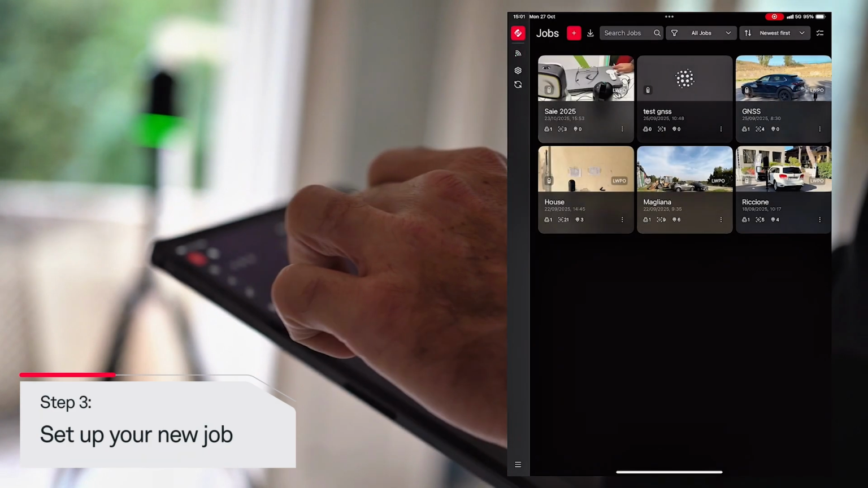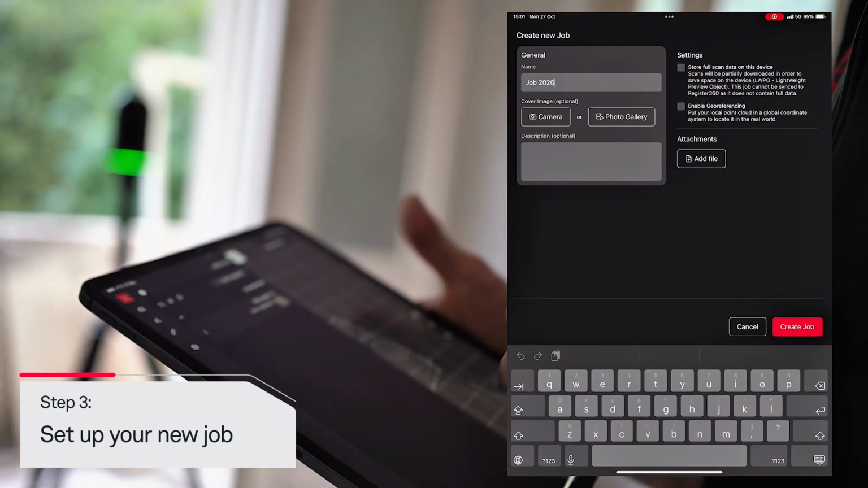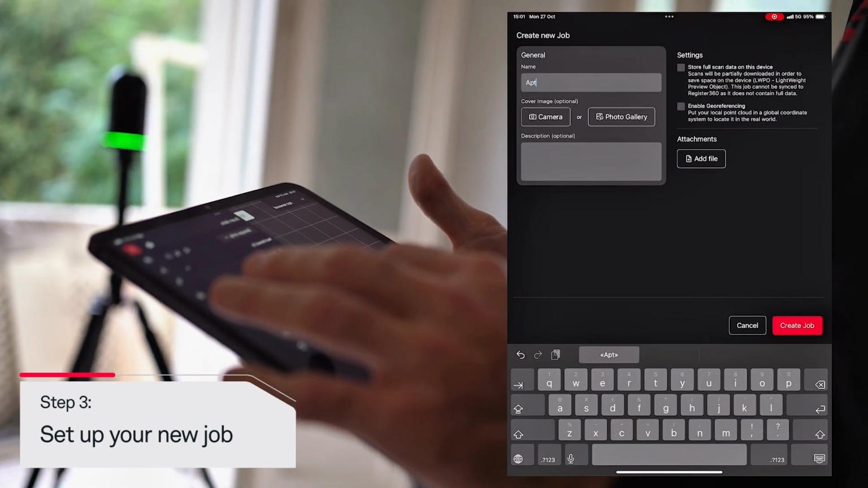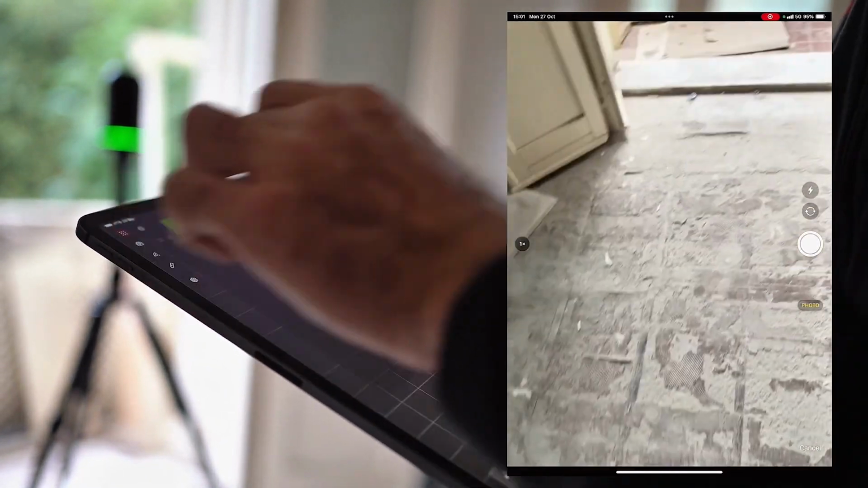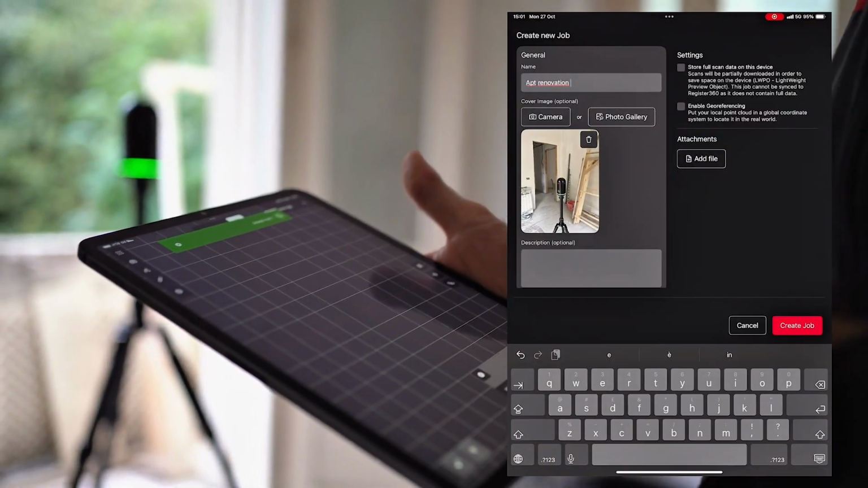Now, create a new job. You can choose between full mode for complete data capture or LWPO mode for lightweight processing. You can also add a cover picture to your job. Now your job is empty.